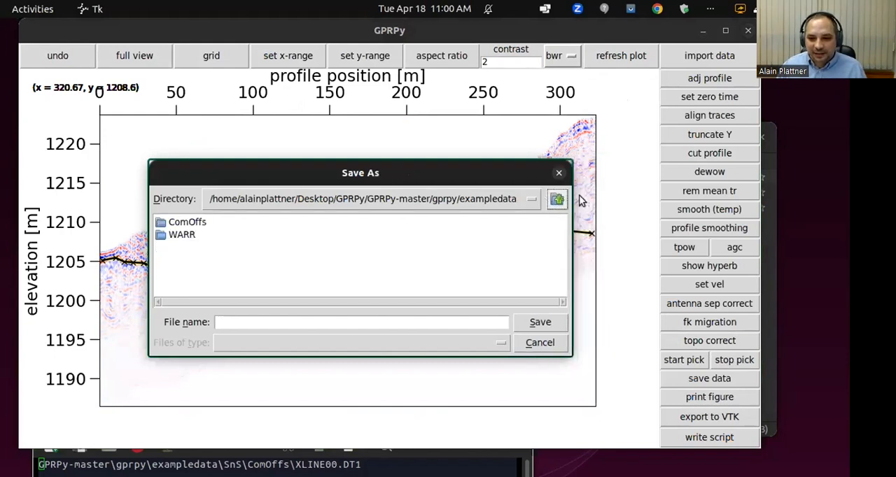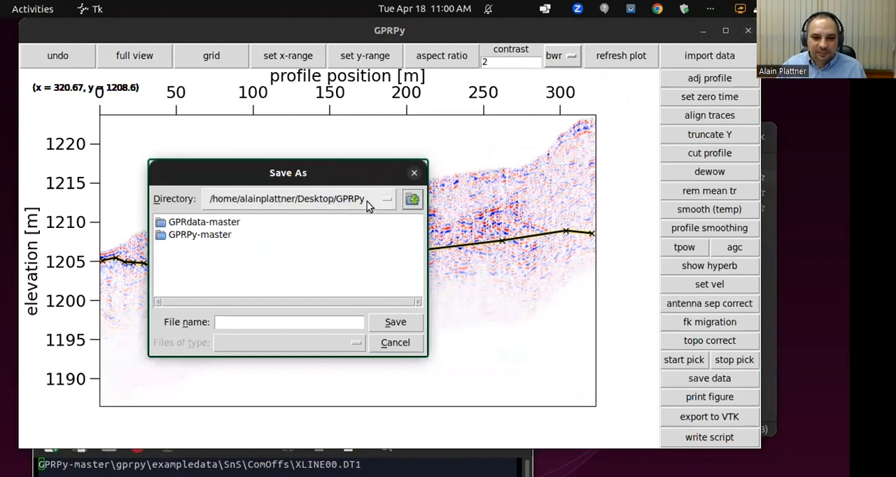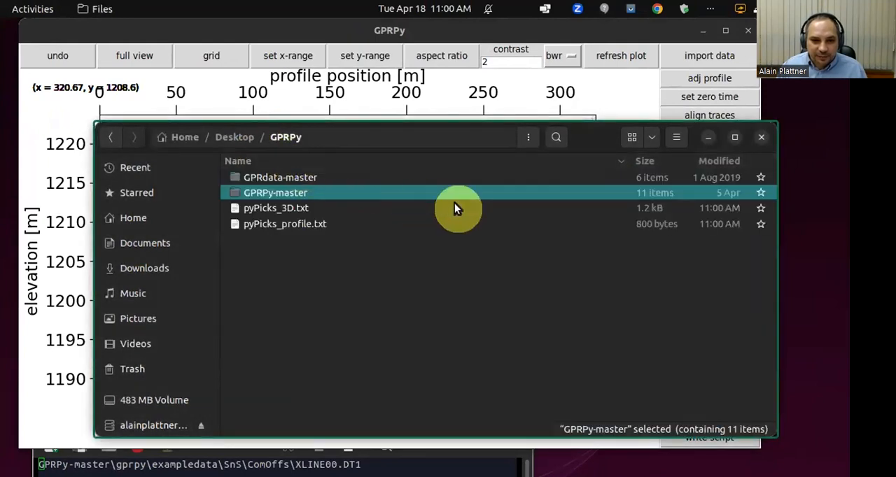Let's put it in a folder that is easily accessible, just in my GPR general folder that I put on my desktop. Let's call it my picks. So when you do that, you will see that in your folder, you have two files. You only get two files if your topography data that you entered is in UTM coordinates, so 3D, or any 3D coordinates that have meters in all three axes.